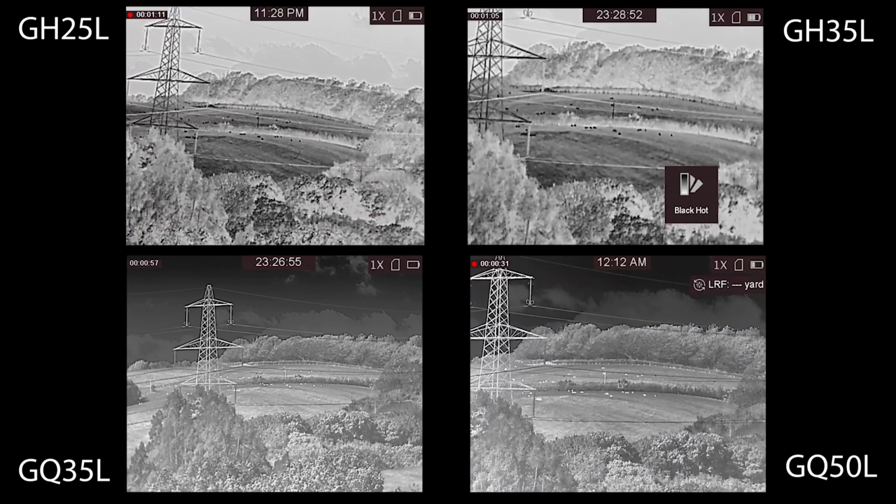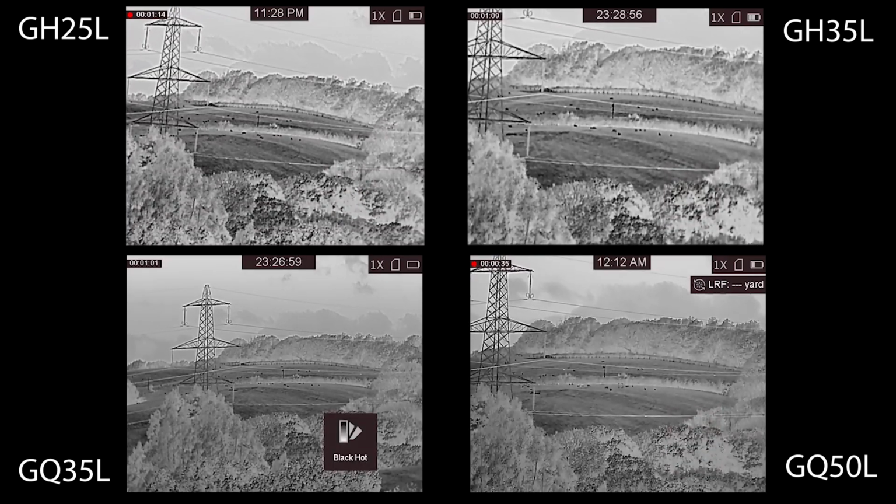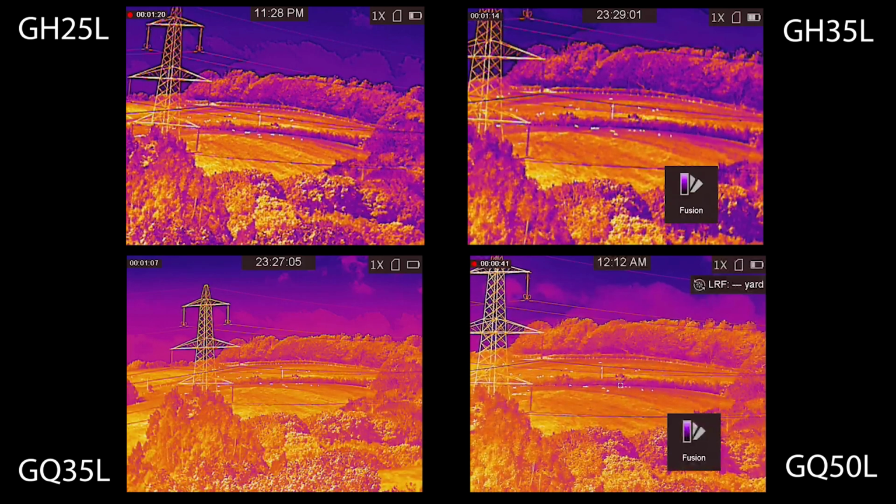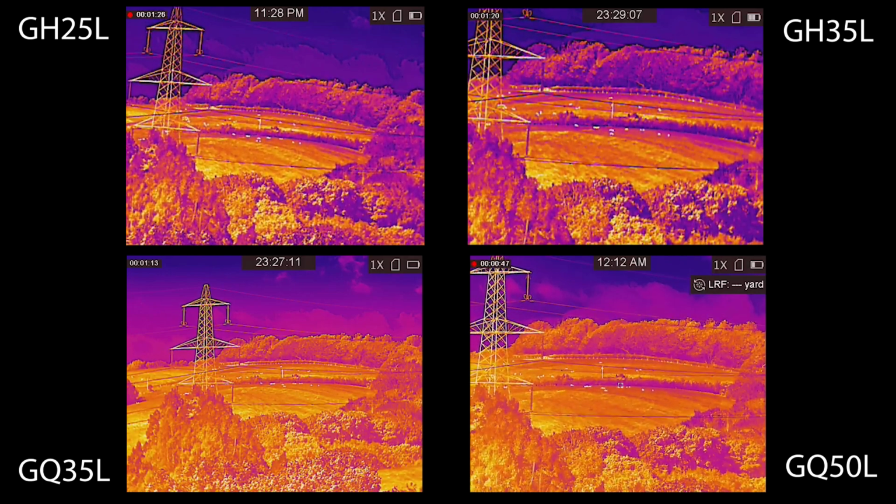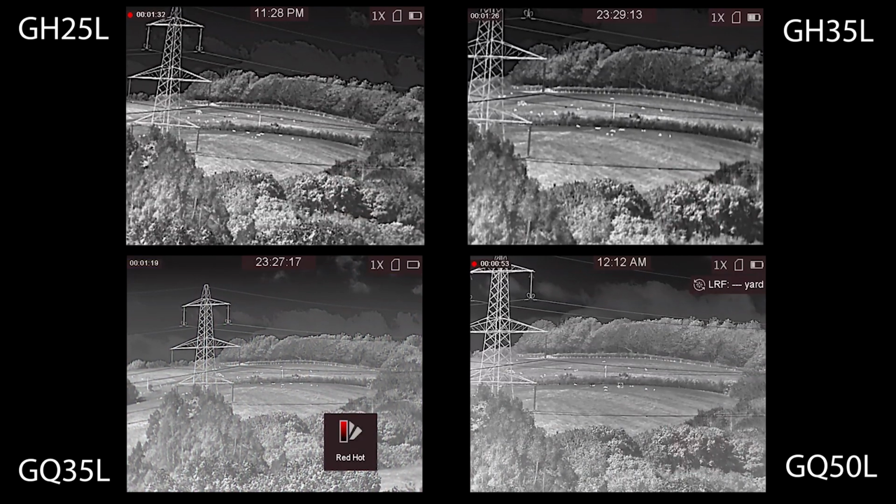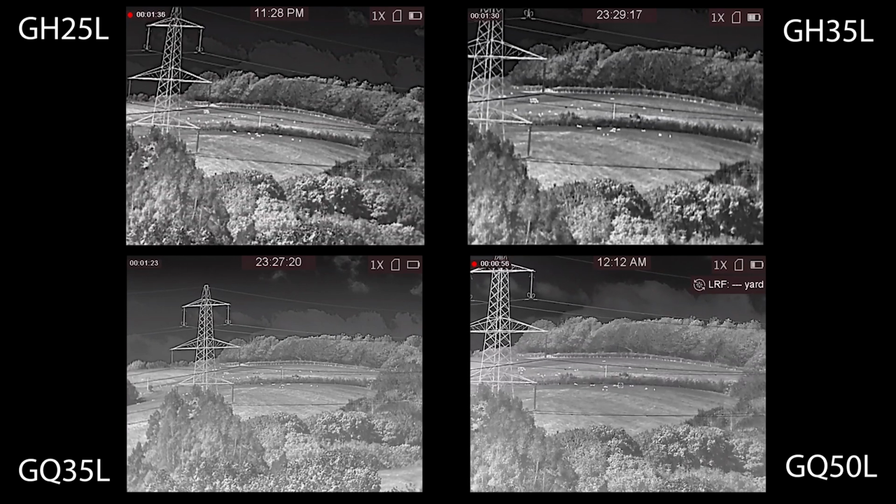So there we go. We start off with black hot on the H's, and then we see black hot on the Q's. And there you go, you can quite clearly see the definition between each one, which you prefer. And then we have this fusion mode. It's quite a funky mode, of course, if that's what you want to go for. Obviously, in different situations, it does help. And then we go onto the red hot. As I say, they are a little bit of a distance, so not necessarily going to pick up too much red.